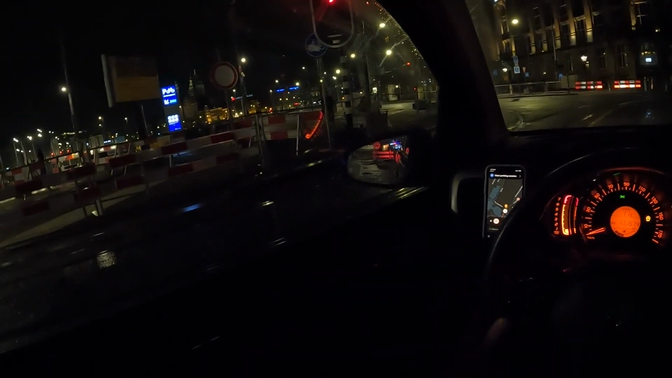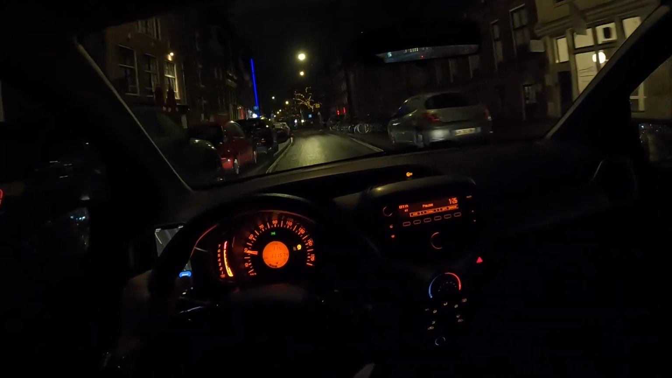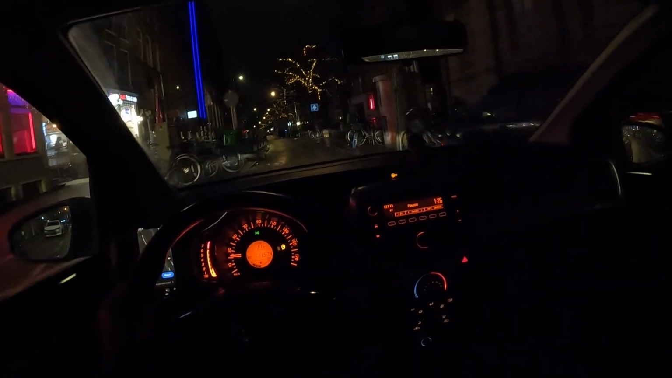Okay, so we're in the middle of Amsterdam right now. Stationsplein. Central Station is on the left. This is a 30 road as well, by the way, but I'm not gonna risk it going 50 here. I'd break the car if I went 50 here.